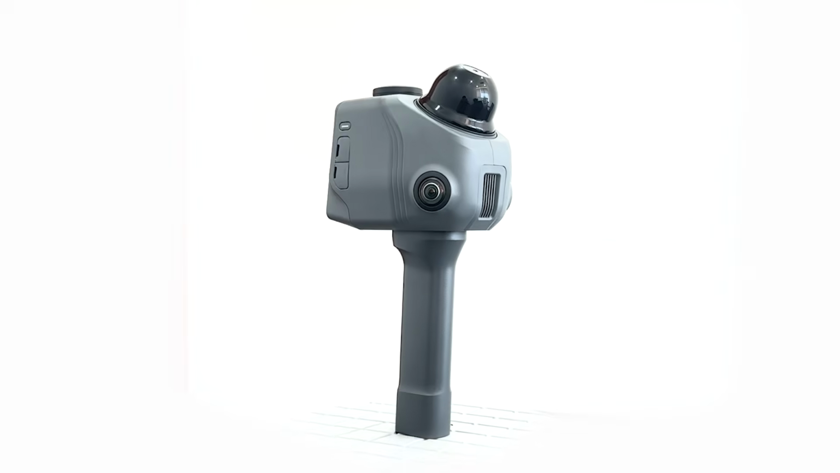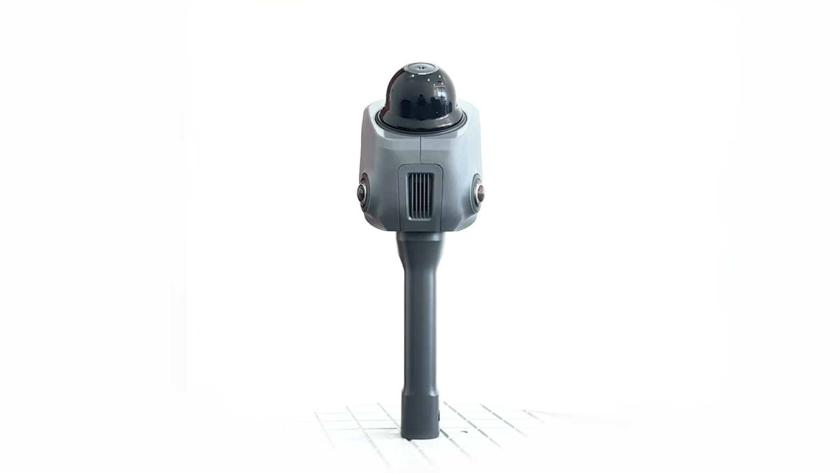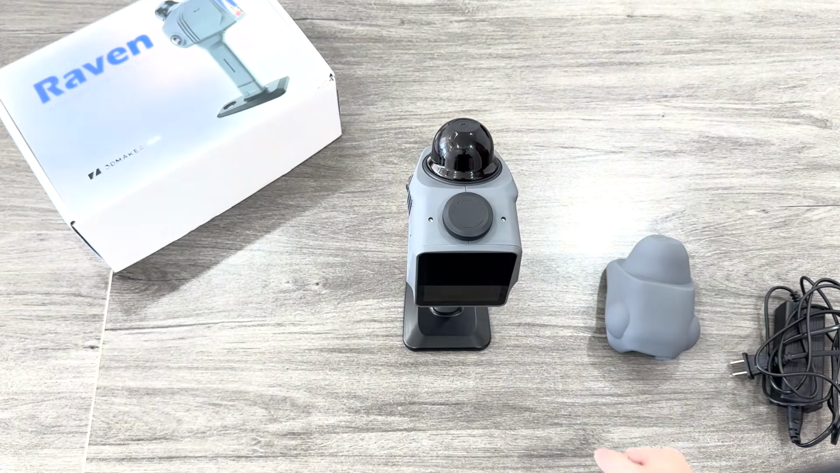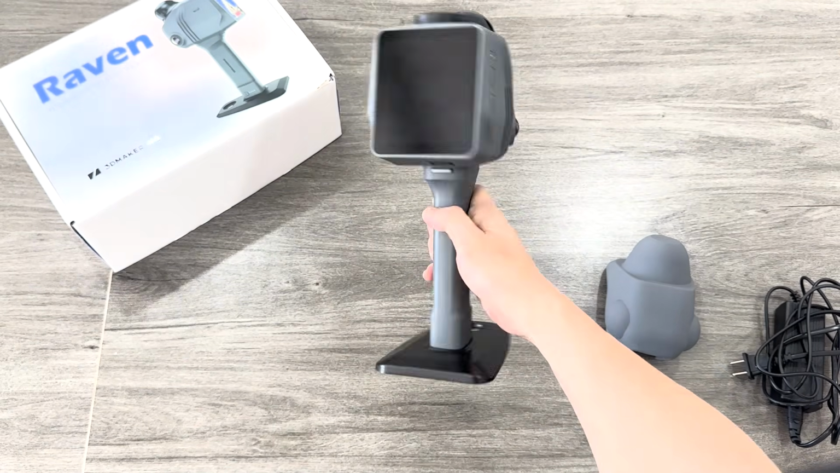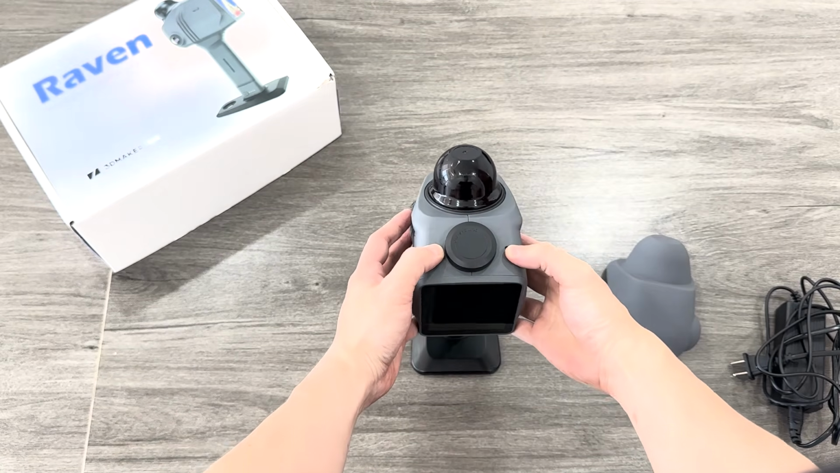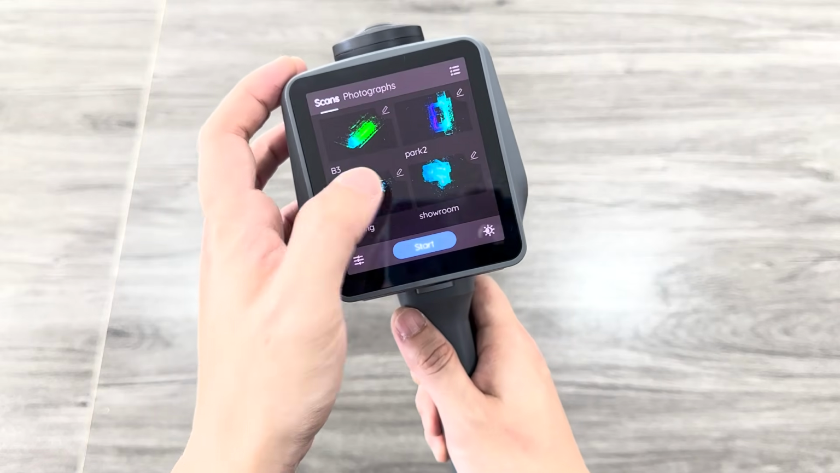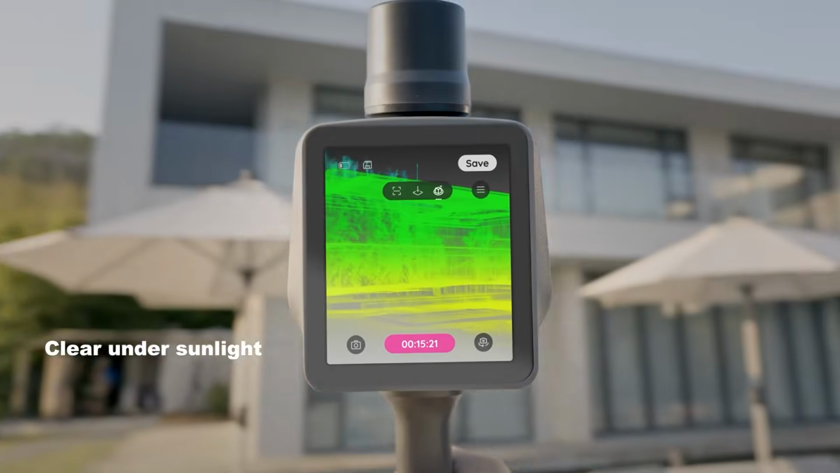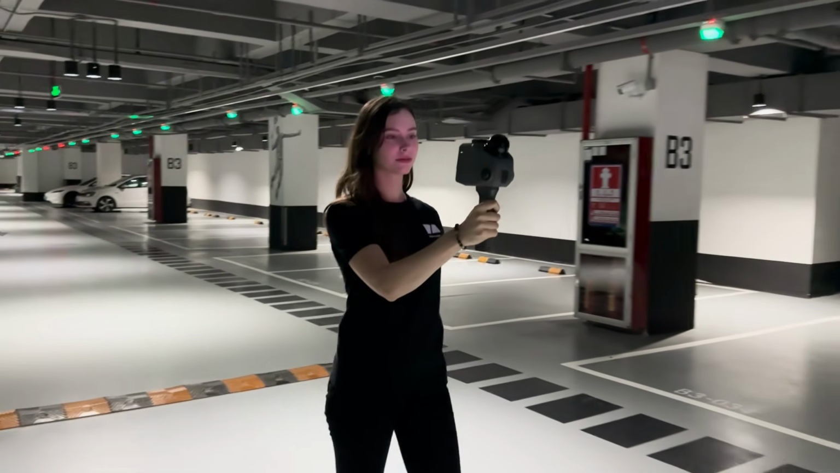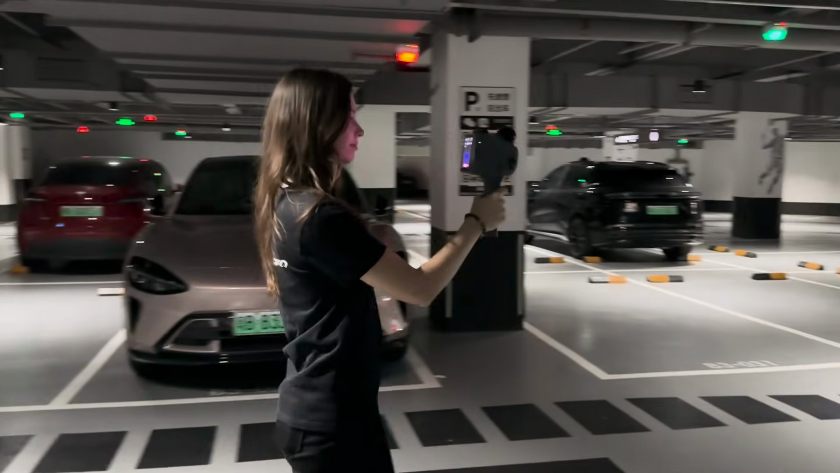Now, for the hardware and spec side of things, taking a closer look at the Raven itself, the design draws similarities to the Eagle. It weighs about 1.1 kilograms, which is almost 2.5 pounds, so it is not exactly tiny, but it is still light enough to carry around while scanning larger spaces. On the back, you've got a 3.9-inch AMOLED screen, which lets you monitor the scan in real time while you move through the environment. This is actually pretty useful, because you can see the point cloud building as you go and make sure that you're covering the areas that you want.